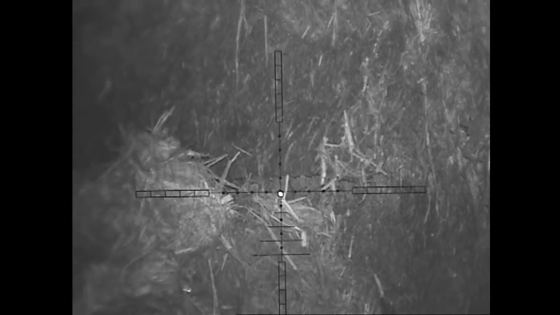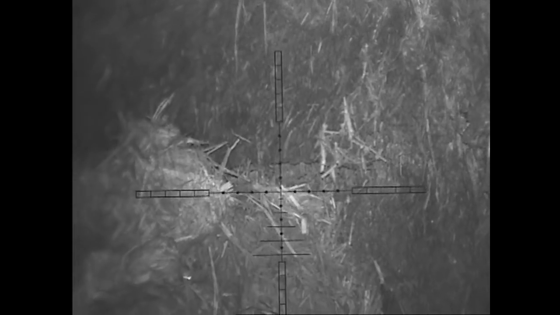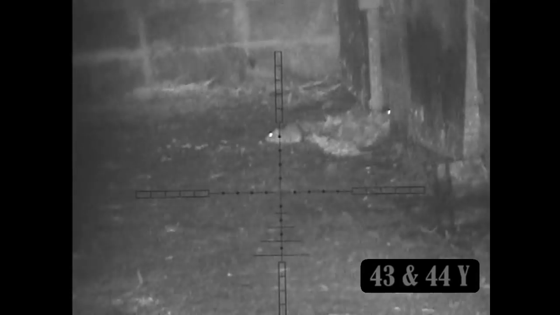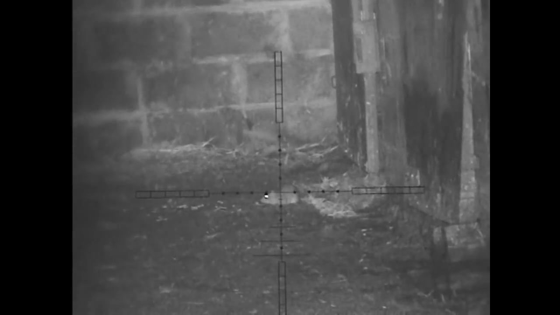Back outside again in the dung pile, and that rat there, I hit him cleanly in the head, and you just see him lay down. This is a long range rat, or there's two actually. I've left these in to show again the accuracy of the P15.